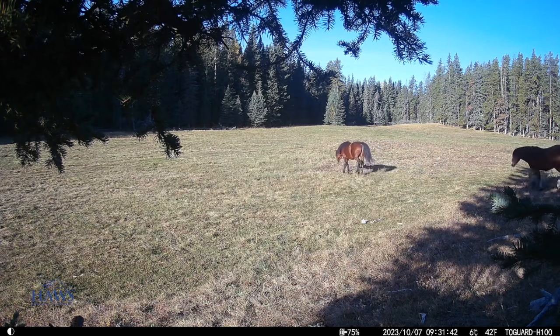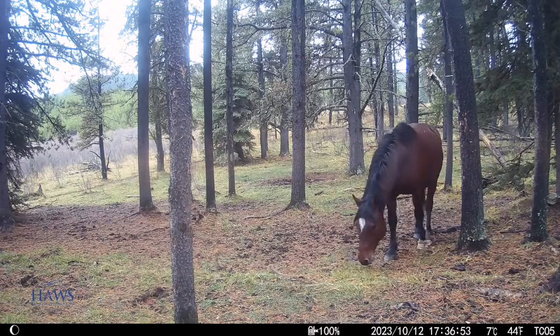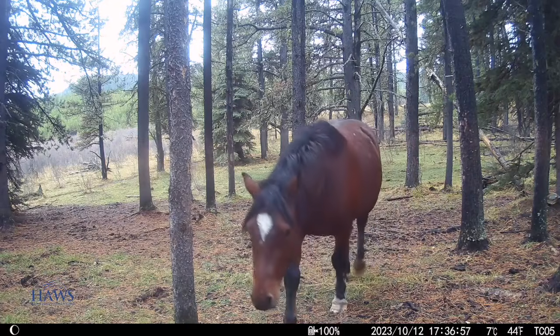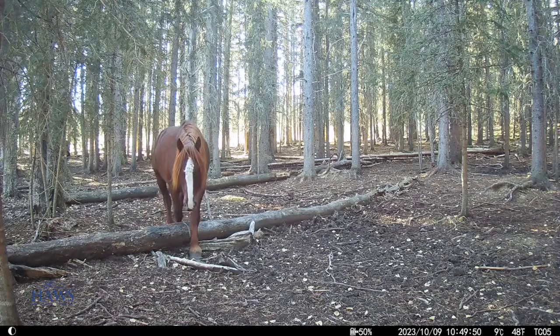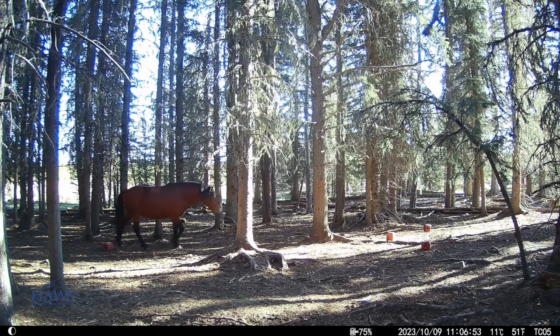So I think we're going to have to really get serious and start talking to the government about cutting back on some more cows rather than horses. And we're going to need your help for that. Here's Vincent and Orion. They always seem to hang around in this vicinity, within a couple of square miles. It just seems to be their hangout.